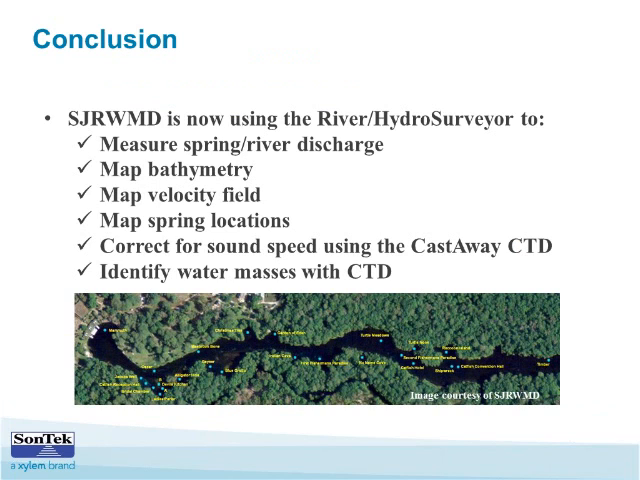So yeah, in summary, what we'd just like to do is cover what all is being done here. So the Water Management District team is now using a combination of RiverSurveyor and HydroSurveyor to measure river discharge and actually the spring, just try to get a handle on what the discharge of the springs are in the context of the larger river. And they can do that with the detailed profile information from the M9. They can map the bathymetry of the area that they're surveying. They can do that with the HydroSurveyor.